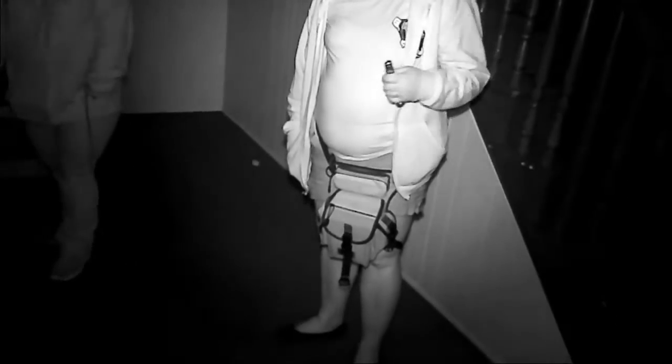Should we put a REM pod upstairs or something, or on the stairs? Actually, I have. Is that you? Looks like this one died already. When you guys switch, I'll get you batteries. Oh, I'm gonna put these on the stairs. We have lots of batteries. Motion sensor. Oh, okay. All right.